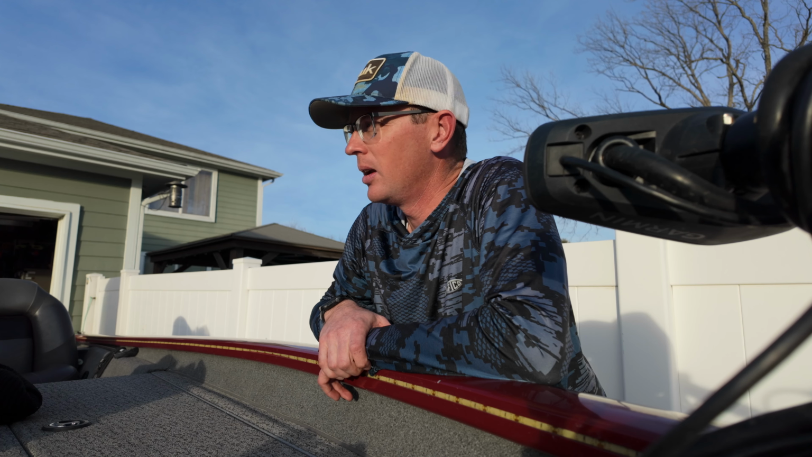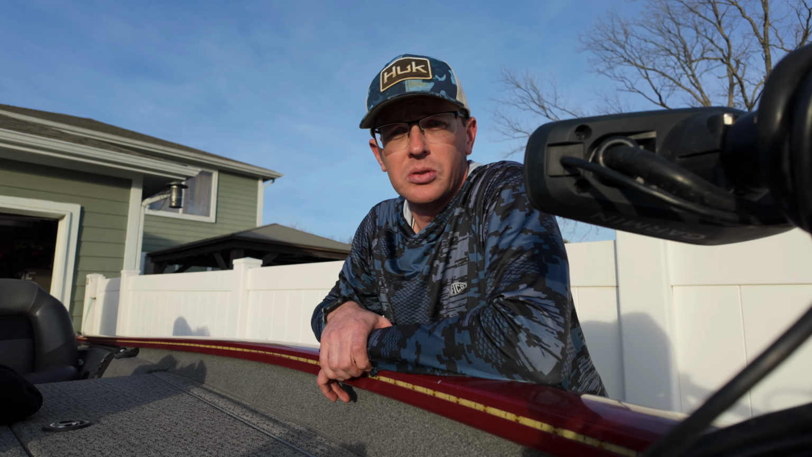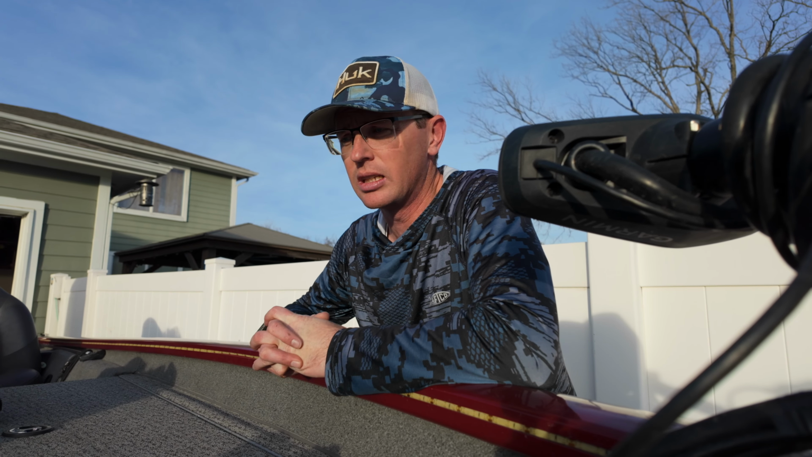Absolutely nothing. We had no shallow bites, period. Even though it was warm, had a little bit of cloud cover, obviously had some wind, textbook fishing says it should have been a shallow bite, and it just couldn't get there. Went back around to the hump again, boom, caught another fish off the scope.